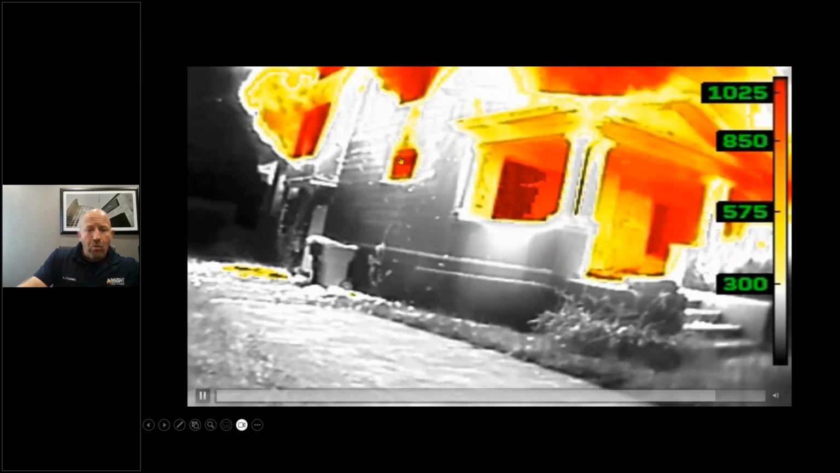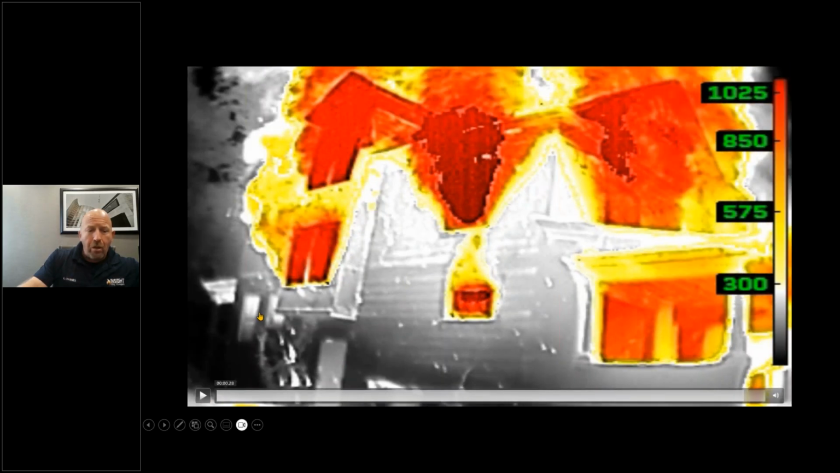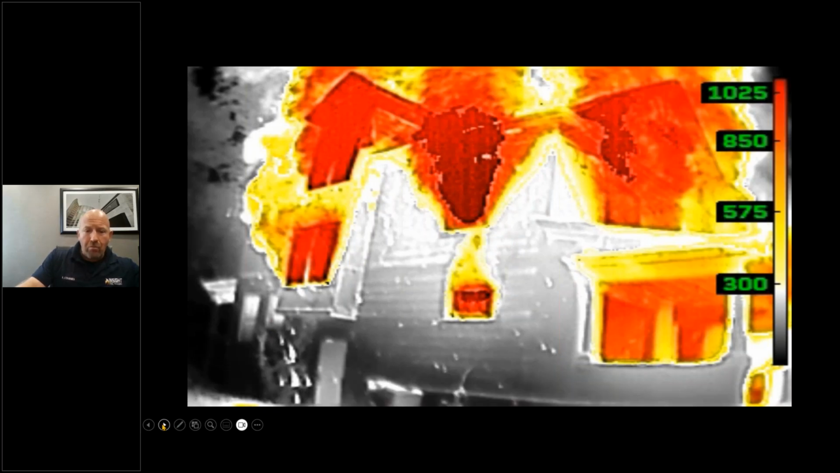But you also see on this side, we have a bay window with a basement door directly underneath that window right there. And we're seeing thermal bridging on those back windows, indicating that back corner, that BC corner, still has some survivable space in that area, but your second floor is well involved, and this thing needs an aggressive water solution to knock it back. And understand that you could go through that front door and end up in the basement, not by choice. So make sure you get a good size up.